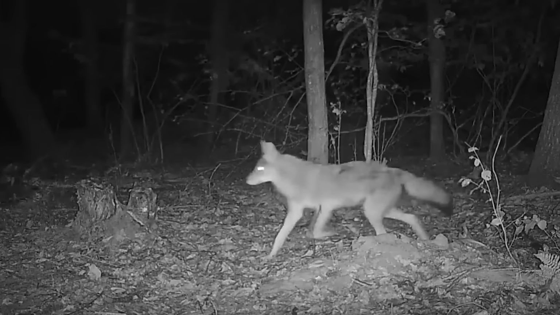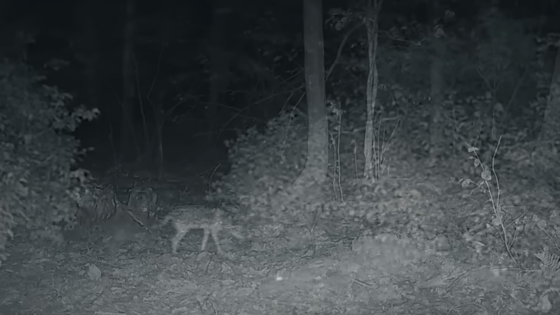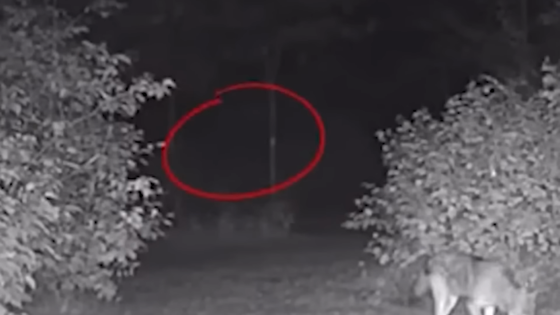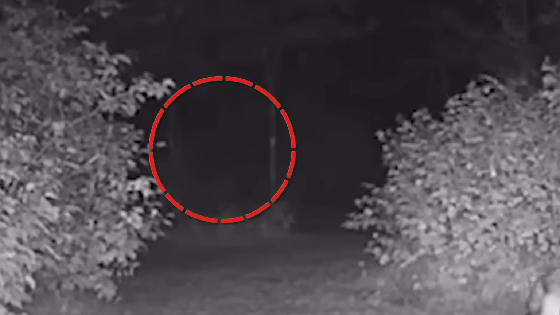The lurker in the dark. In the depths of the forest, where darkness reigns and mystery abounds, a trail camera caught a glimpse of the unimaginable. A dog wanders into the frame, but it's not alone. Lurking in the shadows, a massive, mysterious creature emerges.